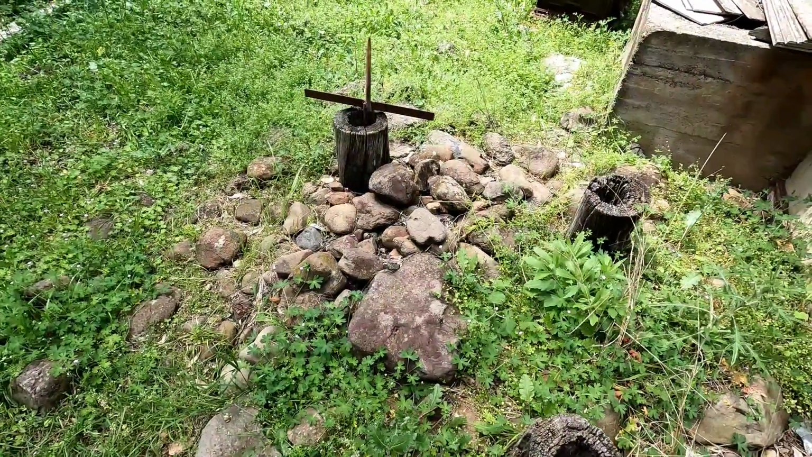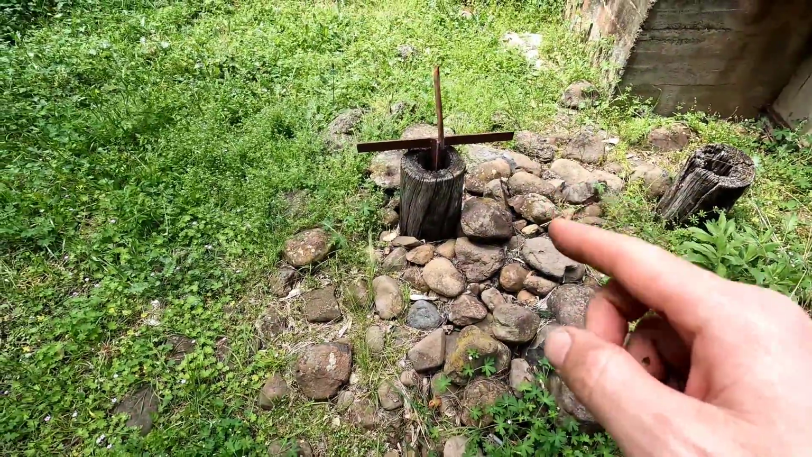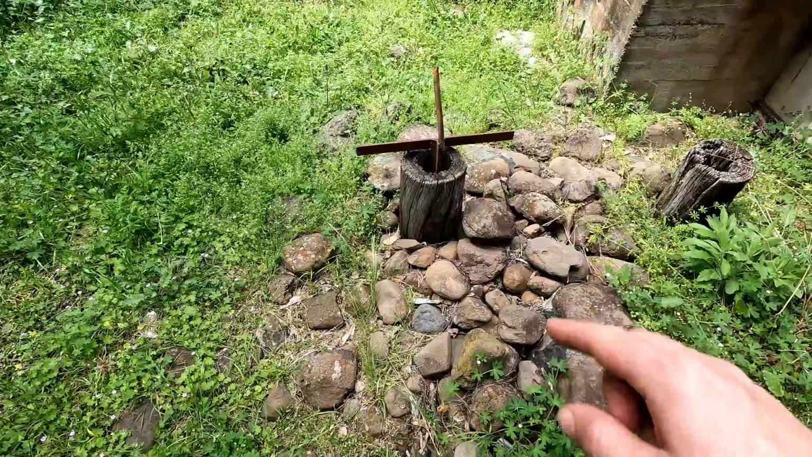There's a huge expanse of land out here and nothing lasts long dead in the Aussie bush. I know it's unkind to say that we leave all the dead animals out in the paddock, so for those that wouldn't like to think that, I bring all of them, every single one of them, they all come back here and go into this little cross.